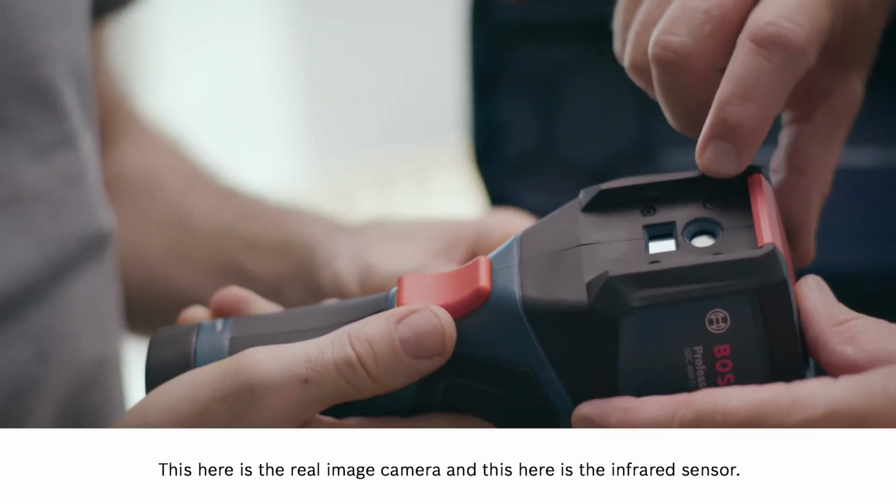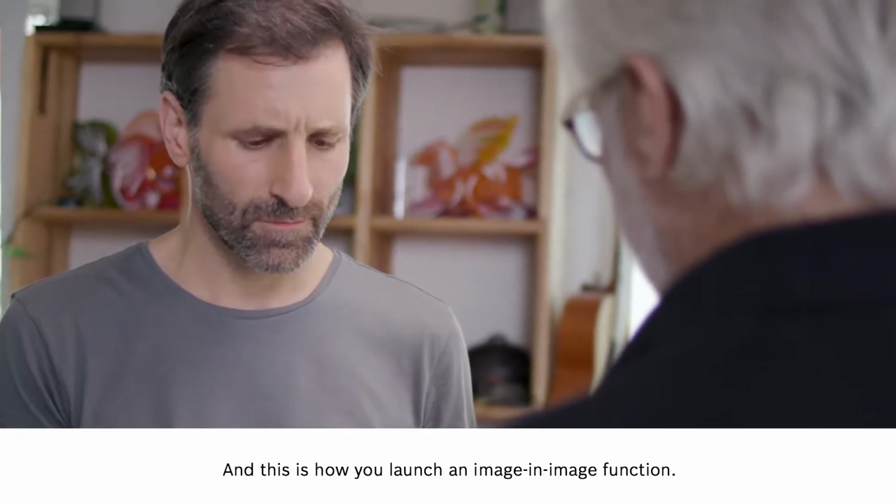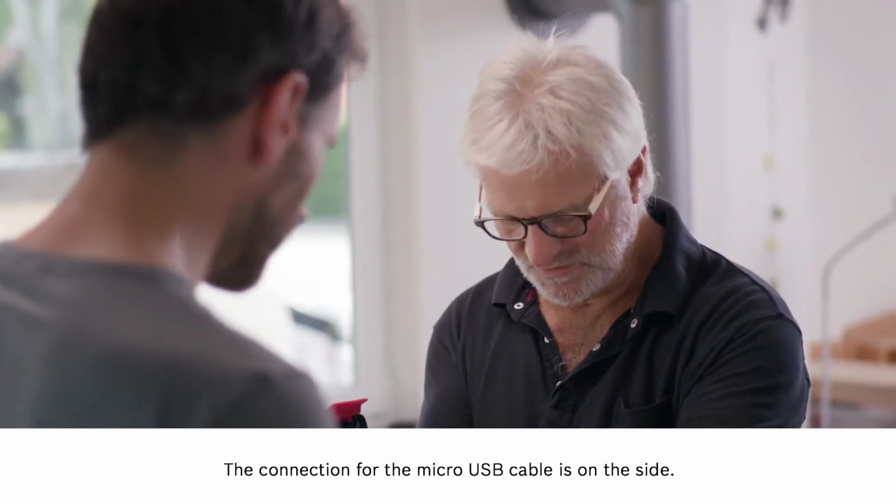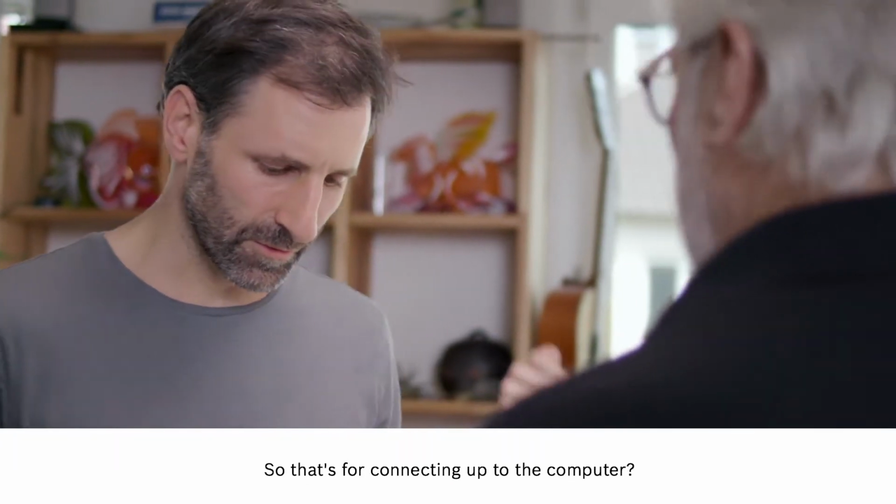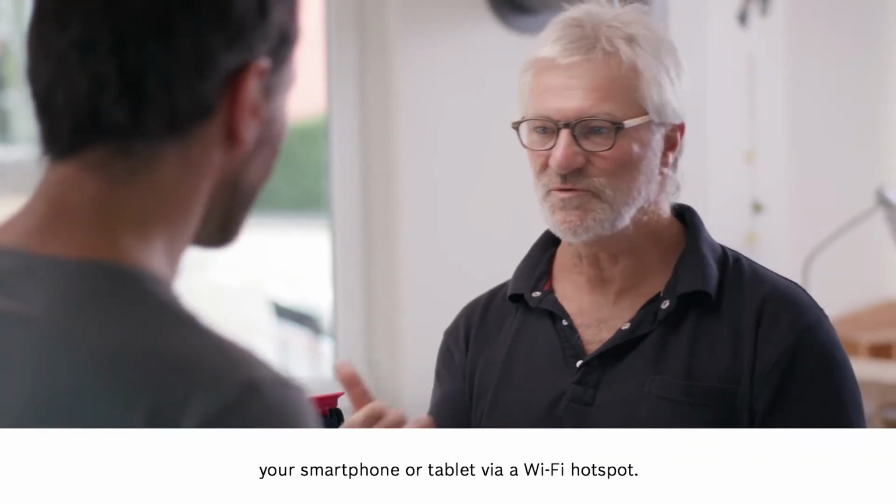If we look on the back, we'll see this red protective cap. This here is the real image camera, and this here is the infrared sensor. And this is how you launch an image-in-image function. But I'll show you that later. The connection for the micro USB cable is on the side. So that's for connecting up to the computer. Exactly. What's even cooler is that you can transfer data over to your smartphone or tablet via a Wi-Fi hotspot.